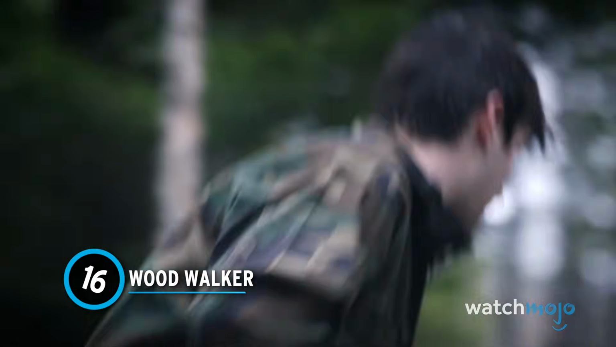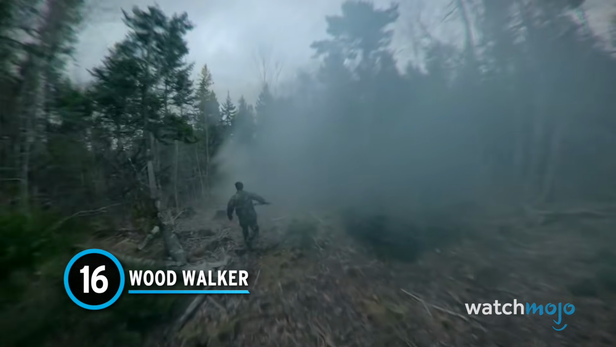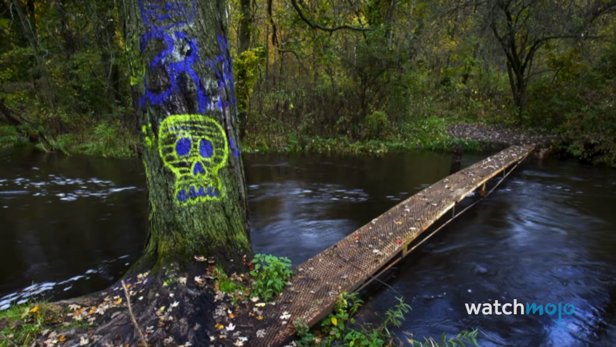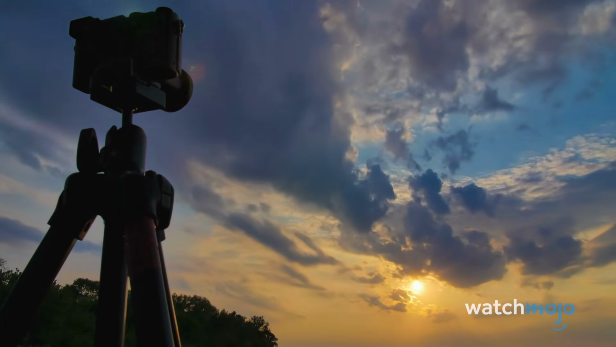Number 16. Woodwalker. The U.S. state of Michigan already has a load of urban legends to scare and entice tourists and local residents. After all, there's the mysterious Dogman, the human-wolf hybrid creature, the hobgoblin Nain Rouge, and the haunted Hell's Bridge. But now we can add this creepy ghost man to the list.